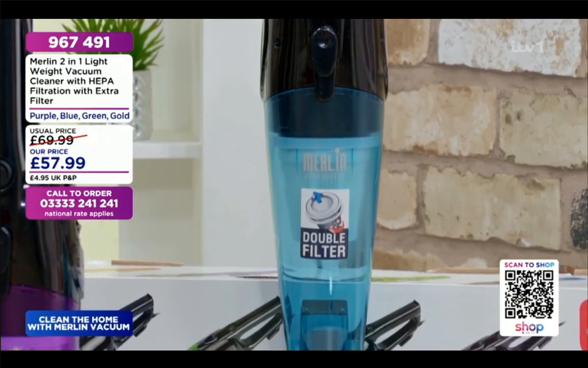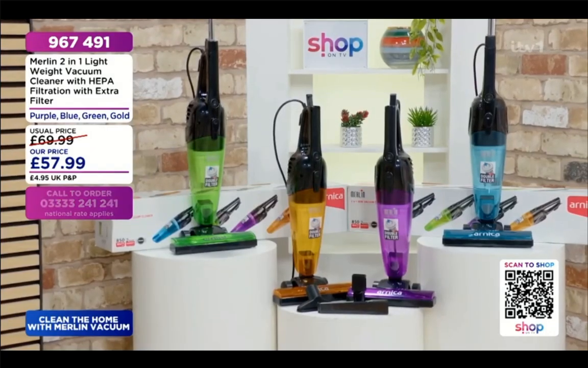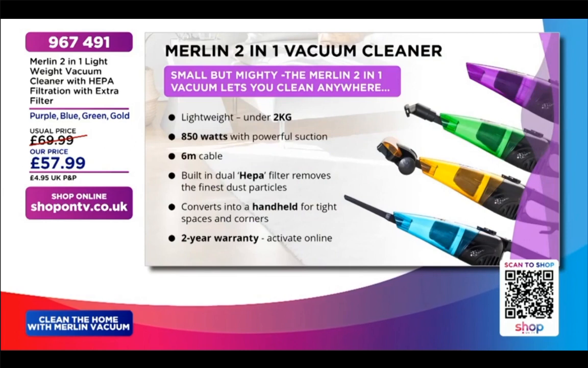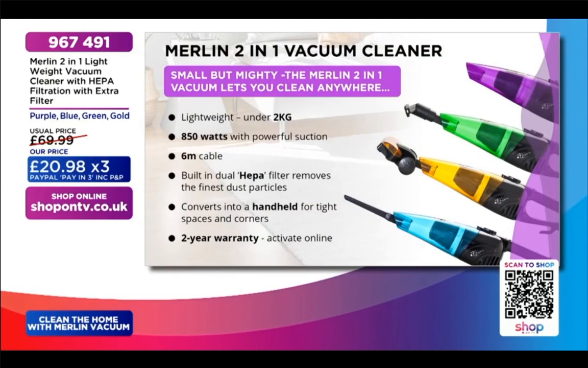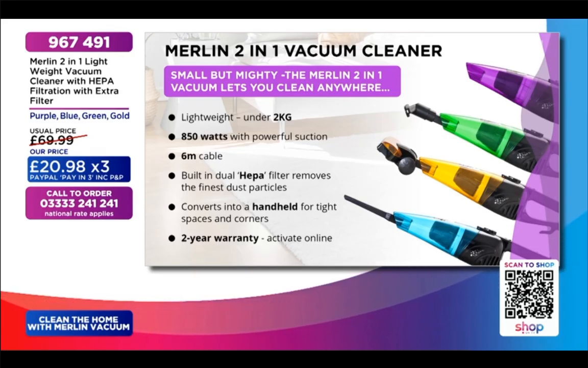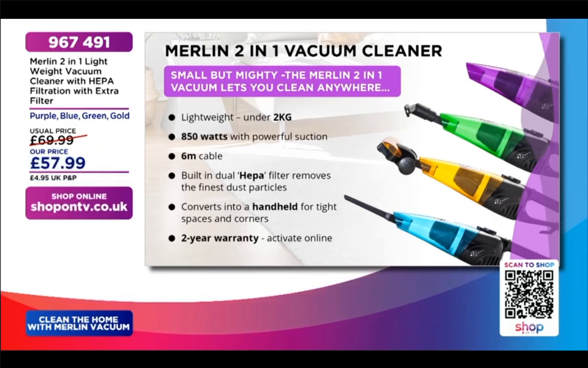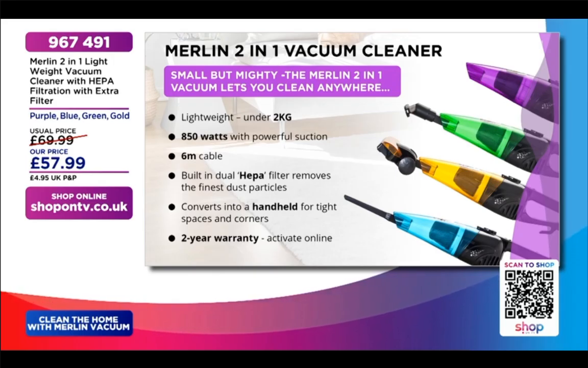So what I'll do, I've got to take everybody through the features of this because the features are very simple. It sucks like a banshee, it really does. Under 2 kilograms, 850 watts with powerful full suction, a 6-metre cable so you can go all over the place. It's got a built-in dual HEPA filter that removes even the finest dust particles, and of course, as you saw, it converts into a handheld for tight spaces and corners. And ladies and gentlemen, it does come with a 2-year warranty.